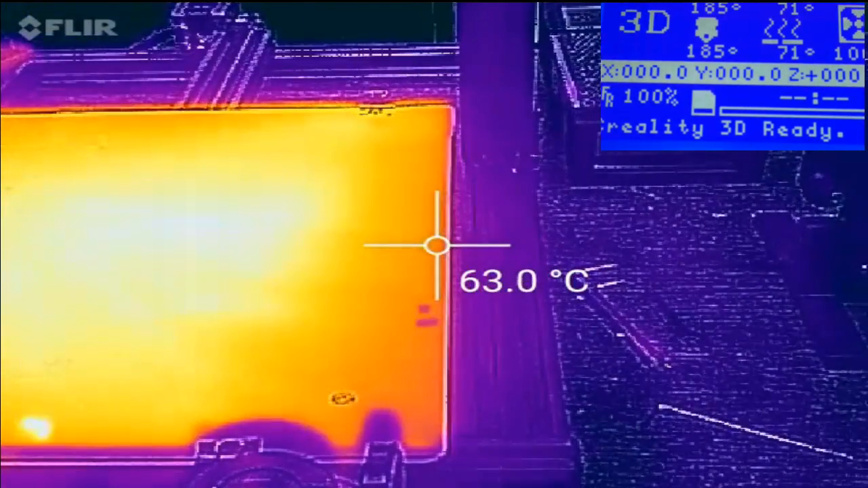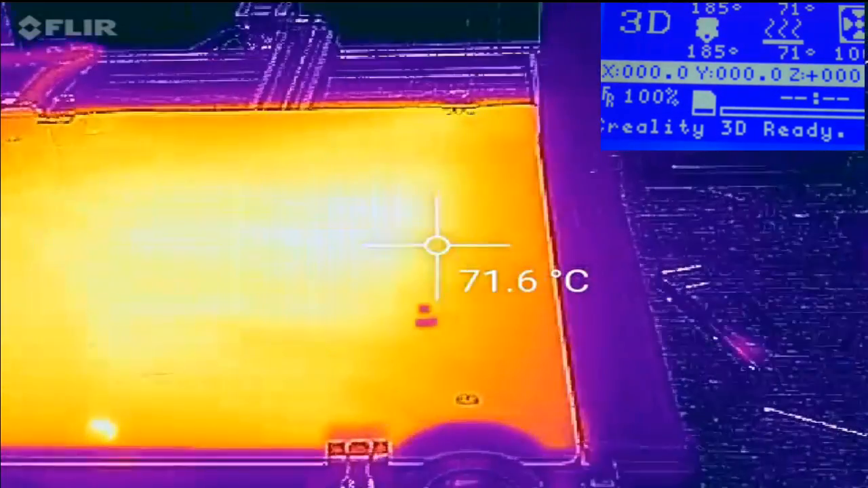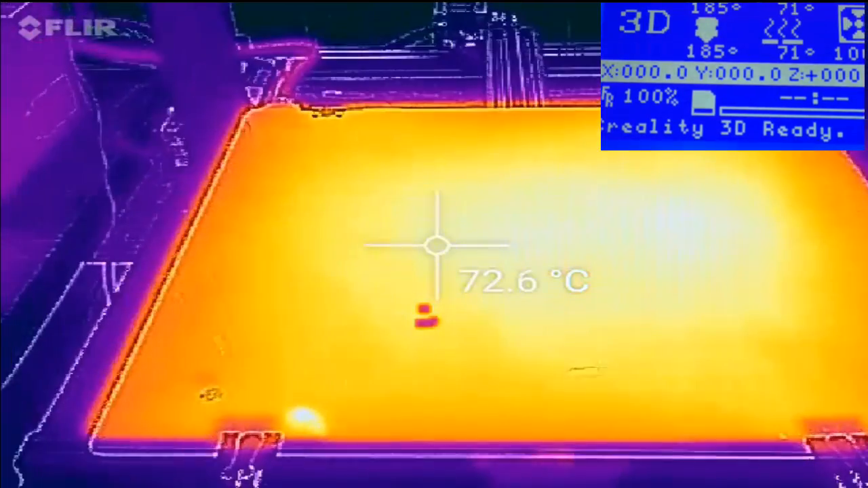The edges, I'm still at, in the mid 60s. And let's go back and look at this edge.